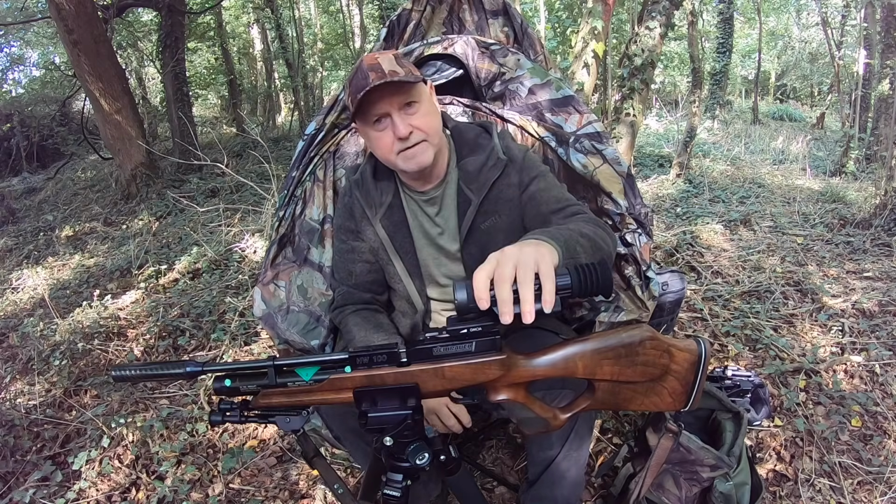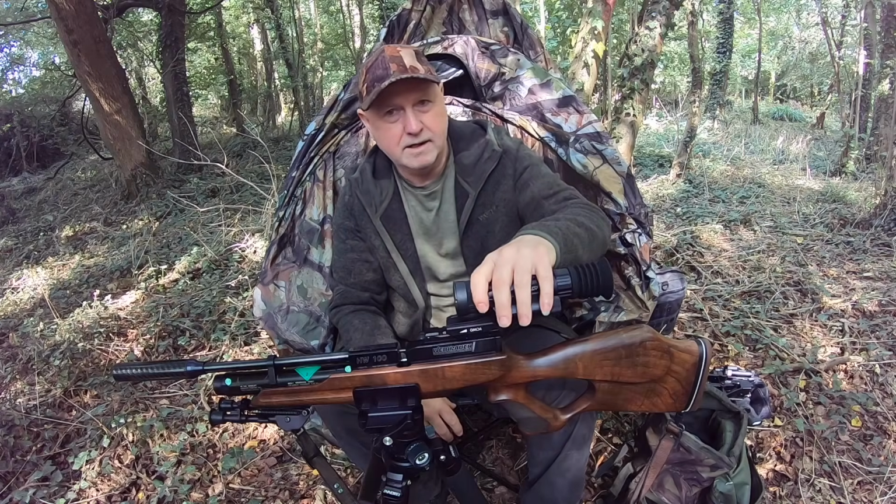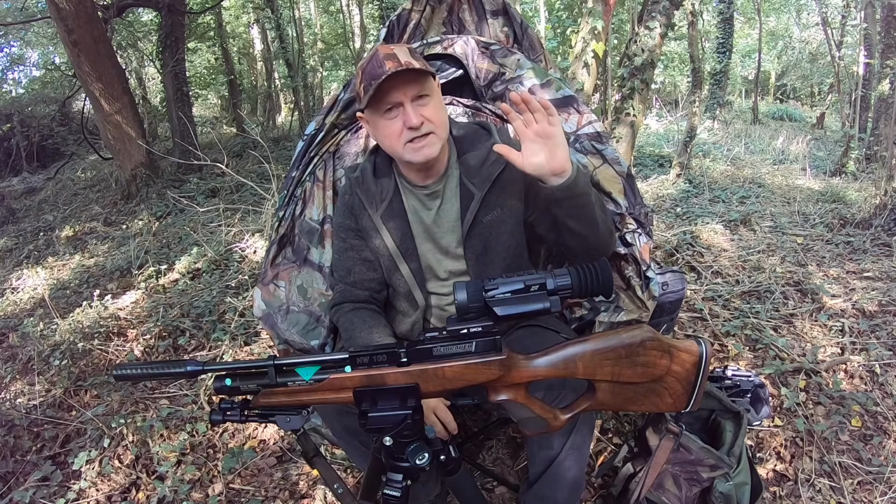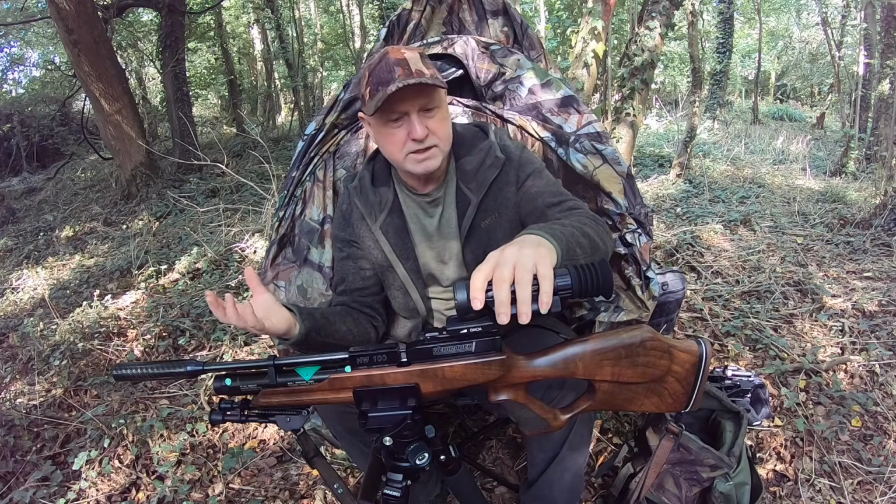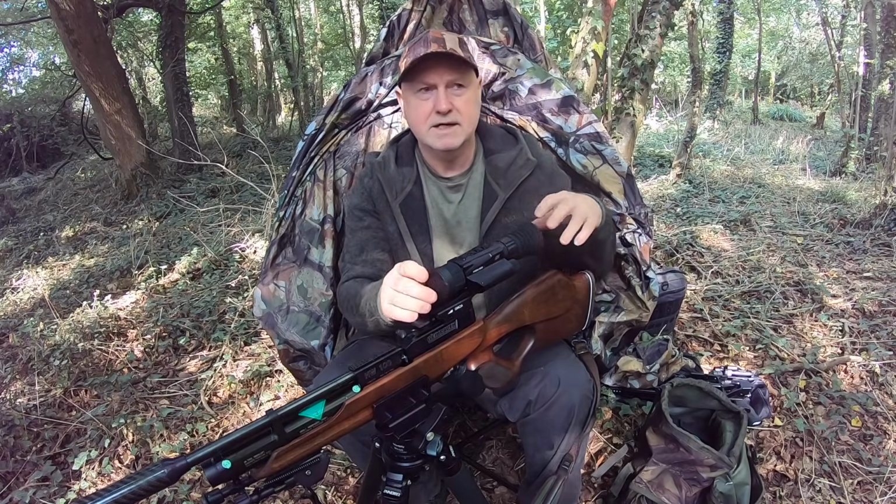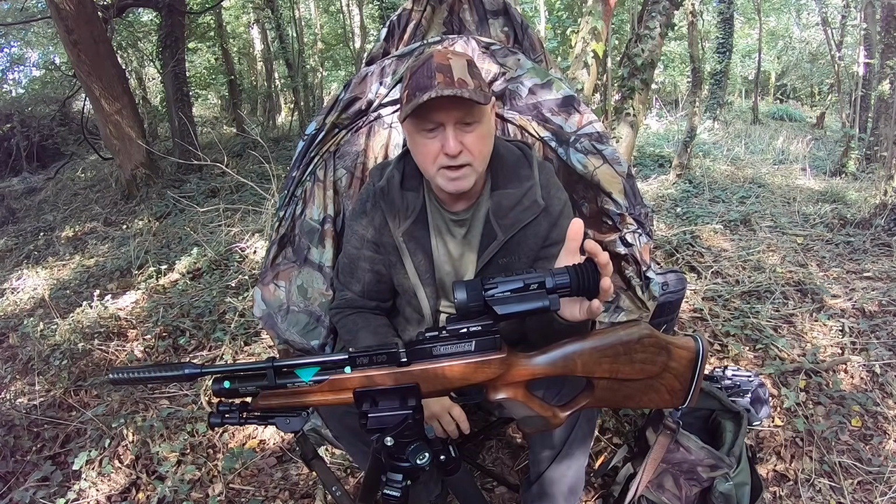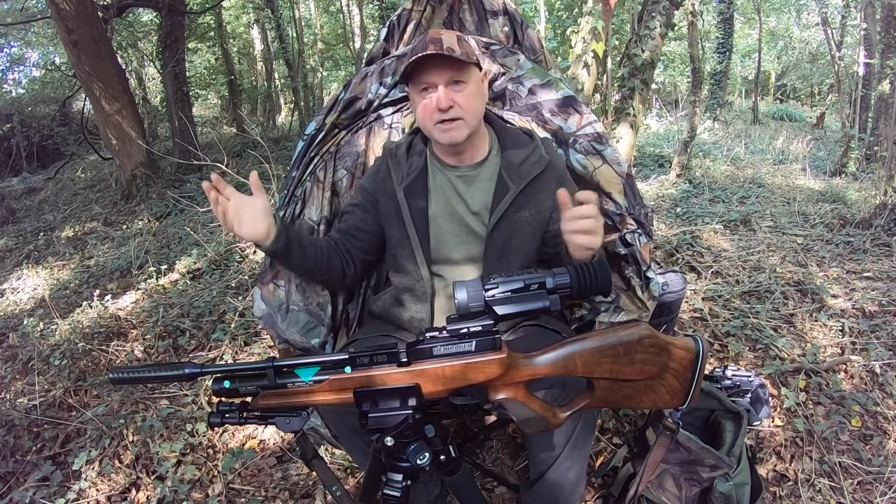But it does have that DNT software in it that upscales, I guess is the best way of putting it, upscales the image almost to a higher quality. The image quality for the 384 sensor and 25mm lens is absolutely brilliant. The image you get looking through it, perhaps if I've got an area where I can put a bit of footage up, you'll see it on the video.